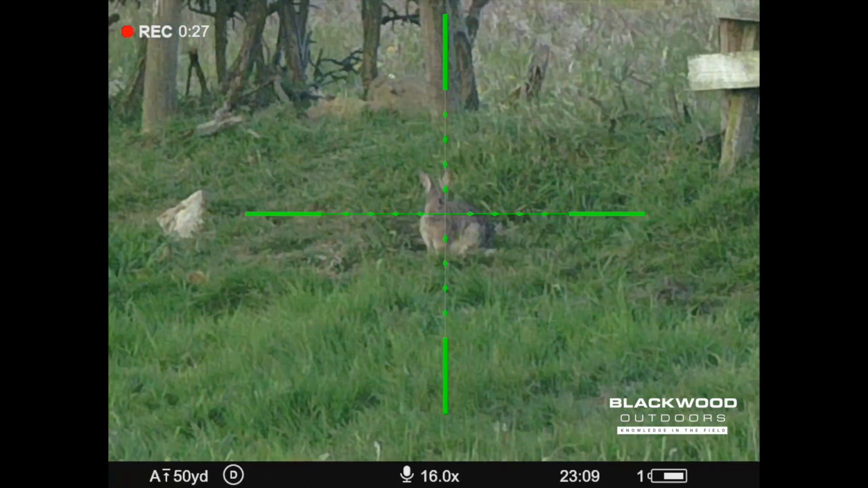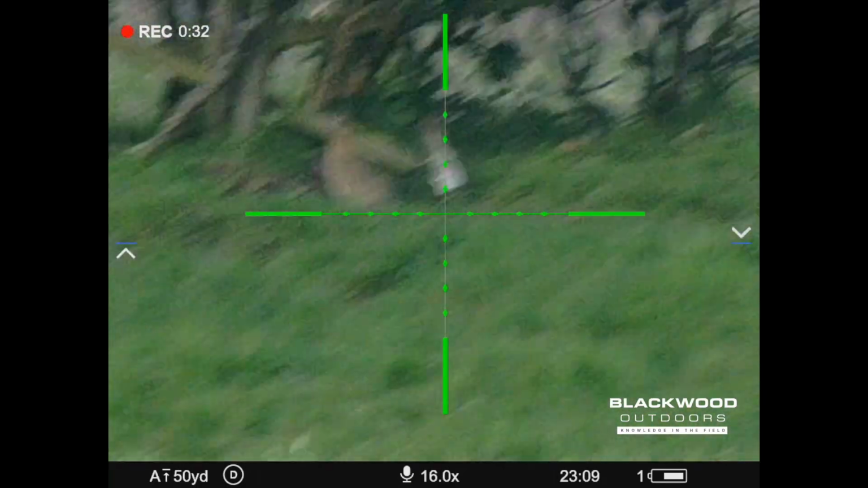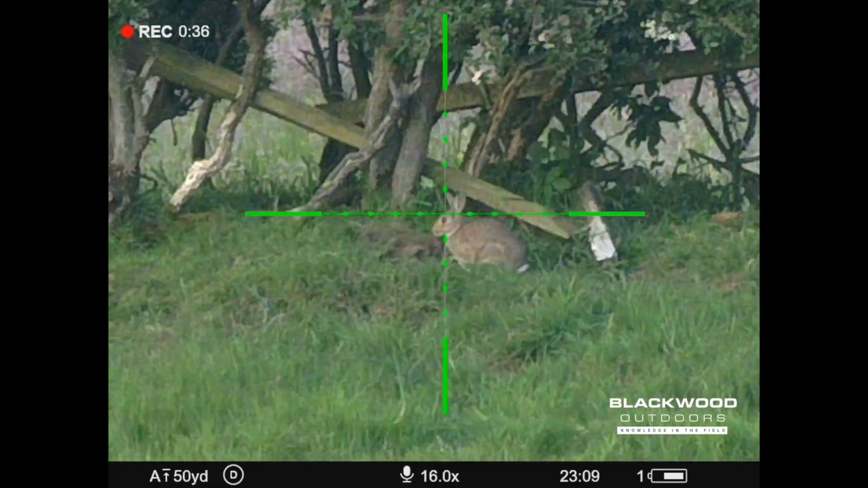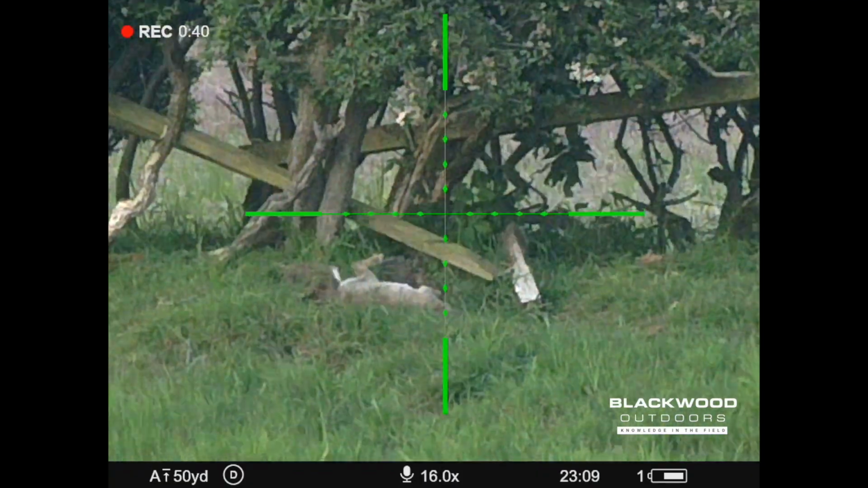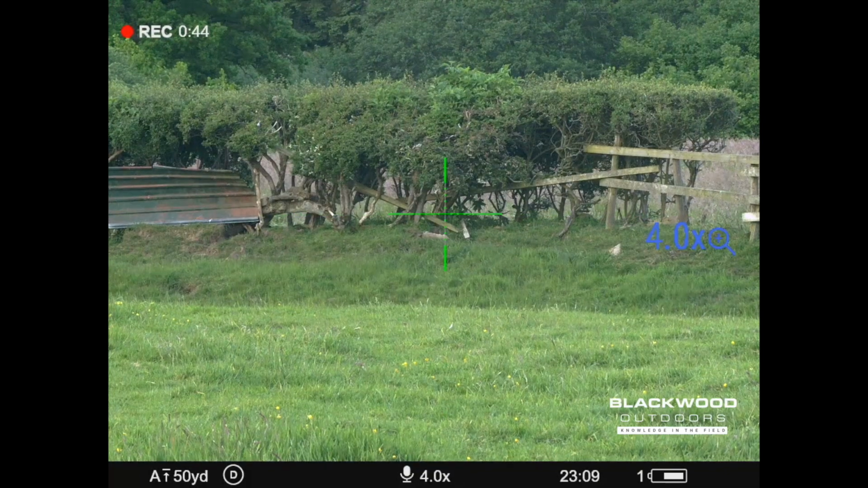So I take a shot at this rabbit, just clip it. There's another one to the left of it. I aim safe, go for a chest shot, hit it, drop it. The next one, we move along to the right, I scan. I did see one with the thermal channel.